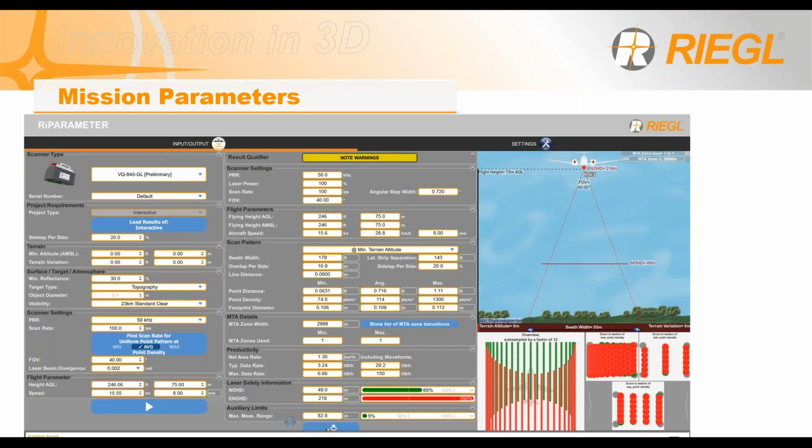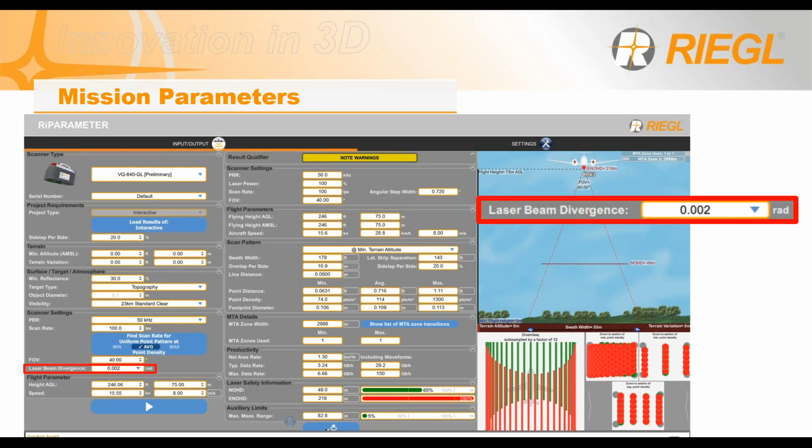To help with flight planning, RIEGL does have its own calculator to figure out what is your swath width, what's your height, what's your NOHD when you're flying, called RIE parameter. What you'll do is plug in on the left side what your options are going to be, such as your laser beam divergence.